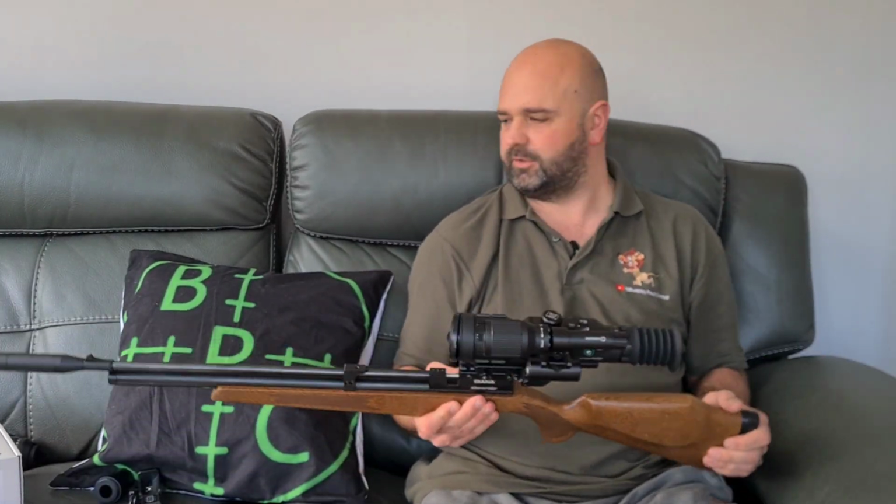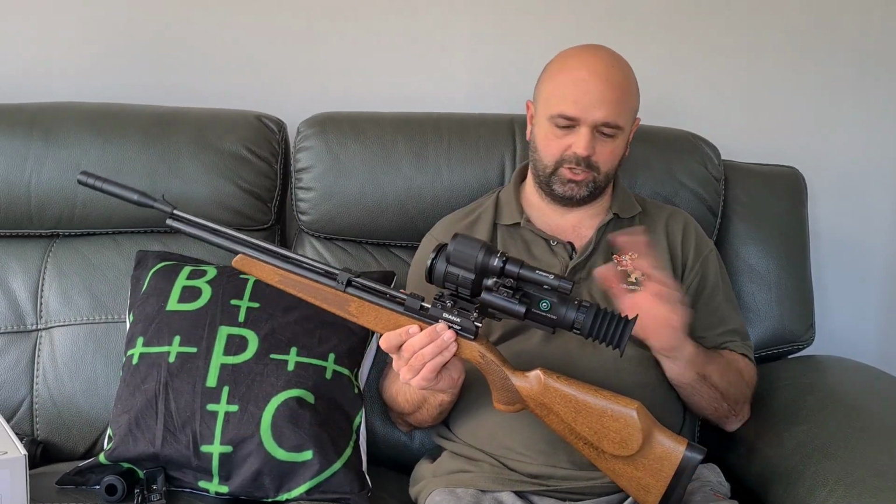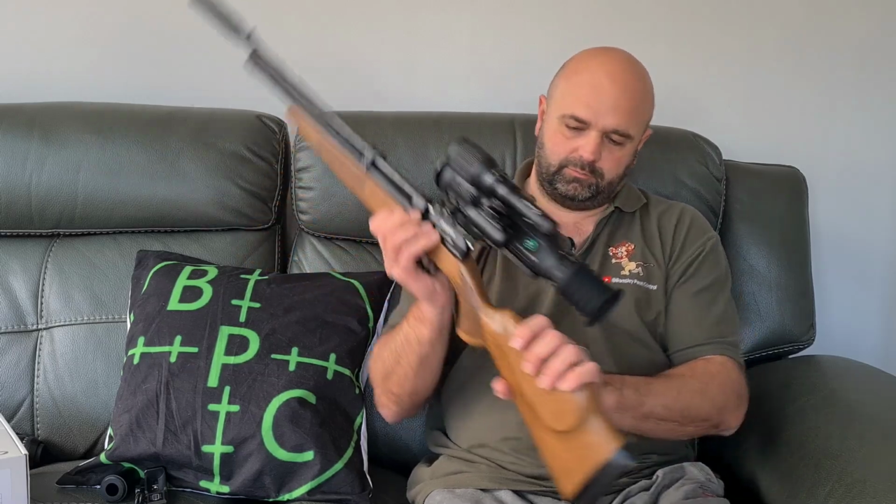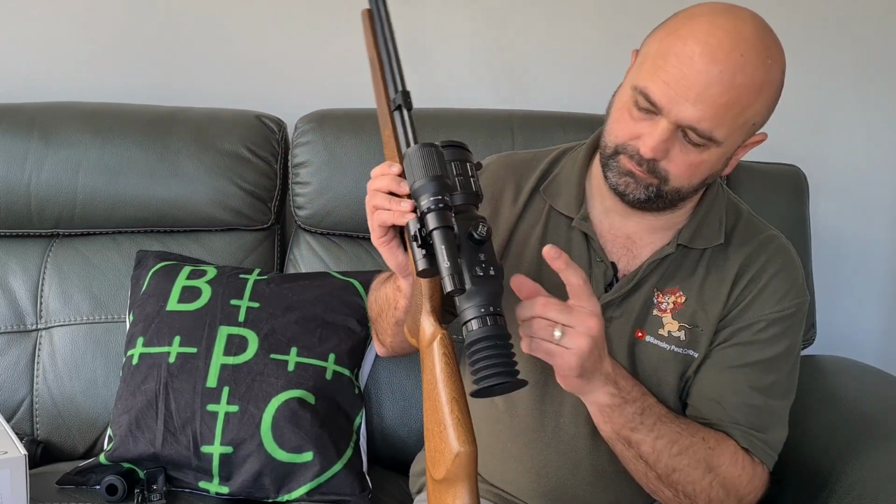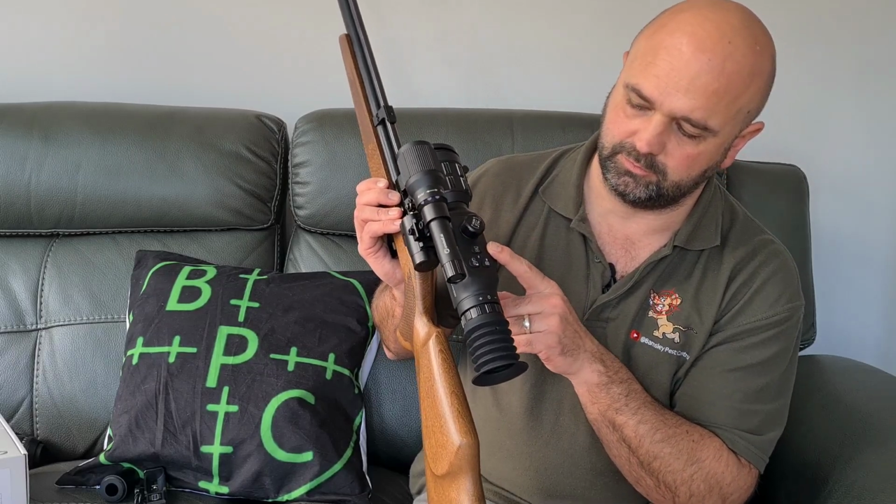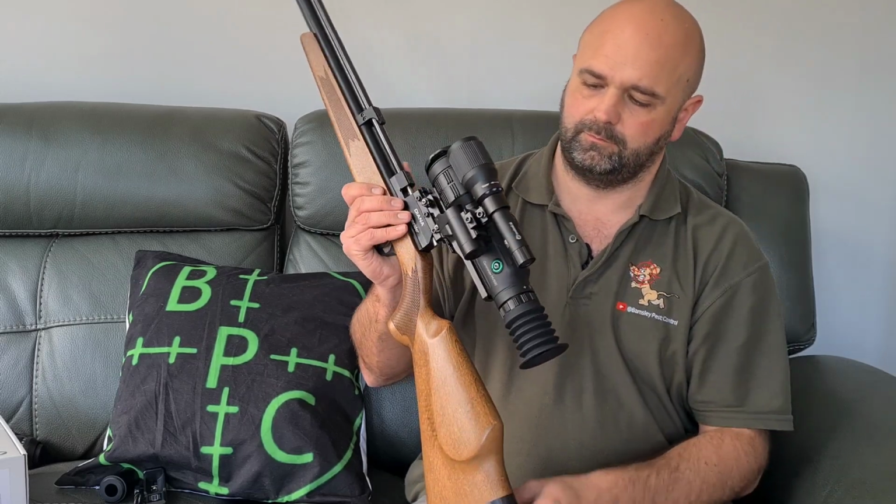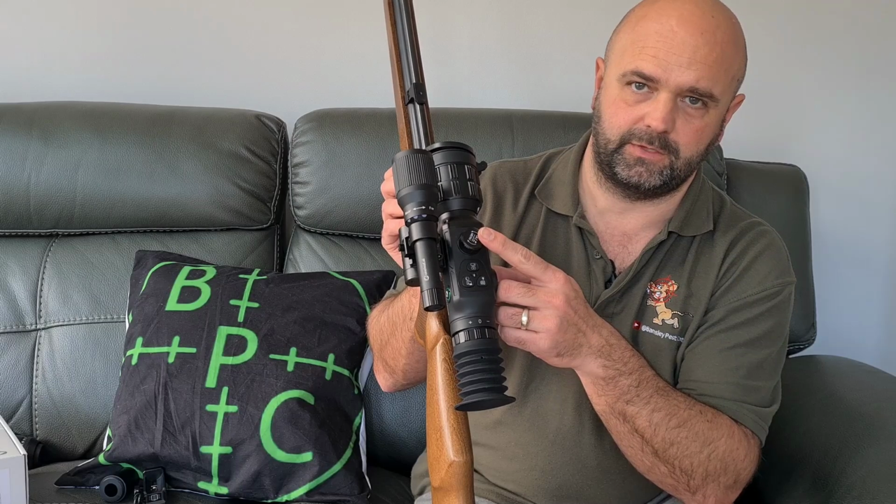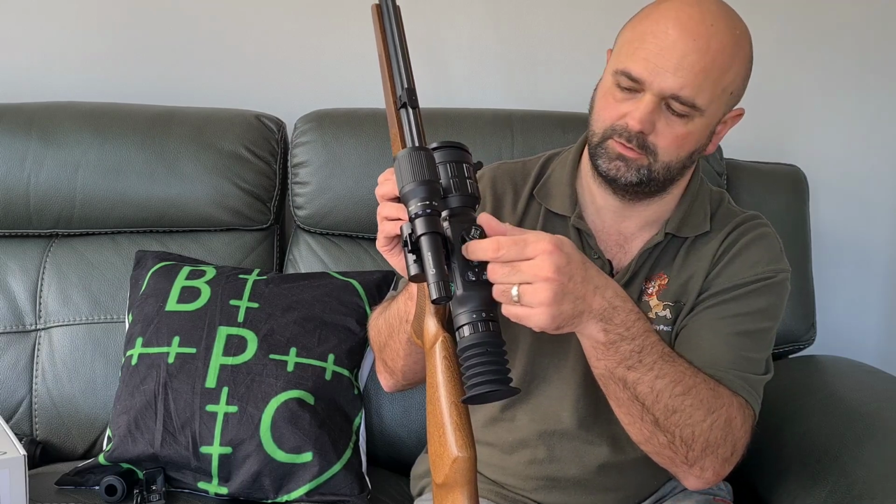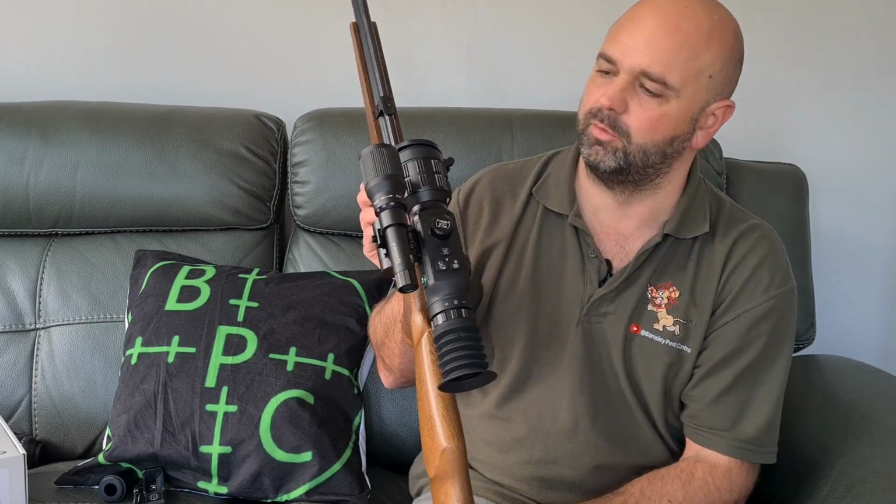Like I say, I'm not going into details because there's too much technology in it, too many options for me to sit and go through. These ones are pretty straightforward: recording, your photo, your picture in picture, your night mode. You press that, range, and turn it for your on-screen options. Like I said, there's loads. I'm not going to go through and bore you to death.